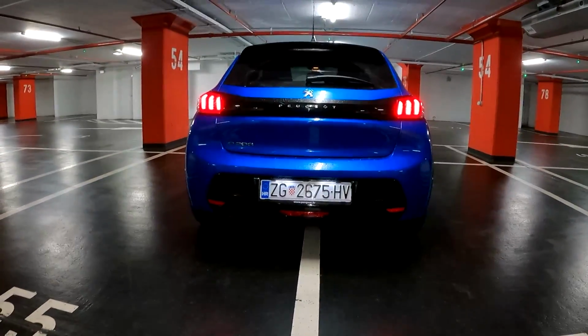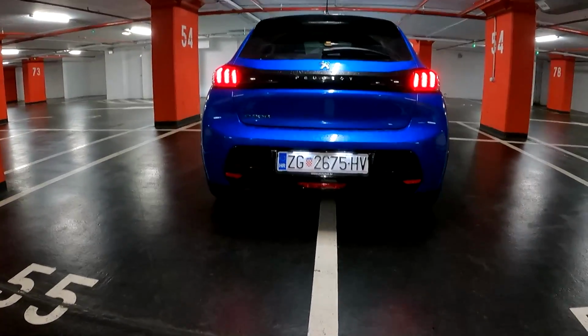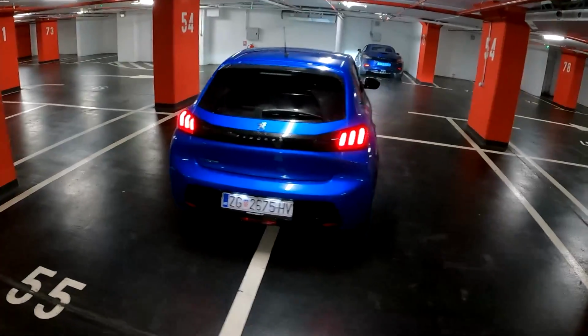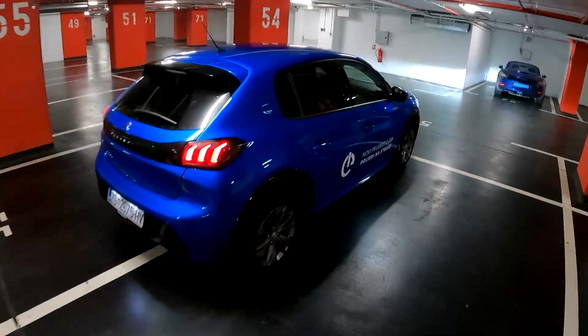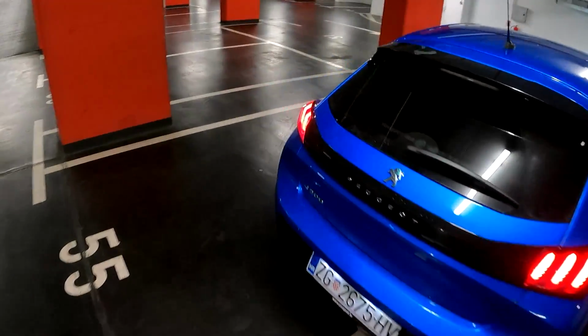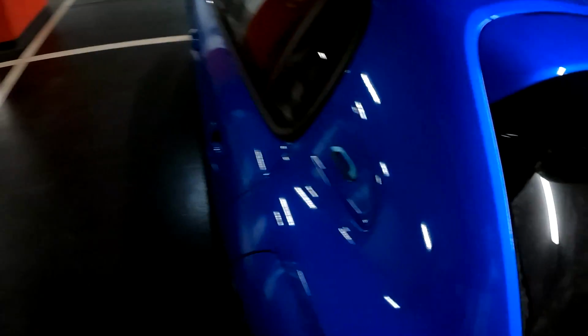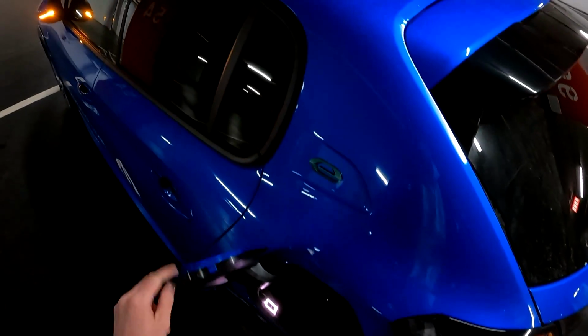Of course, there are no exhausts whatsoever. This is the fully electric car. It's got 136 horsepower, and yeah, this is the design of it. You do see this E badge on the side pillar, and this is your charging outlet, and here is where you charge the car.